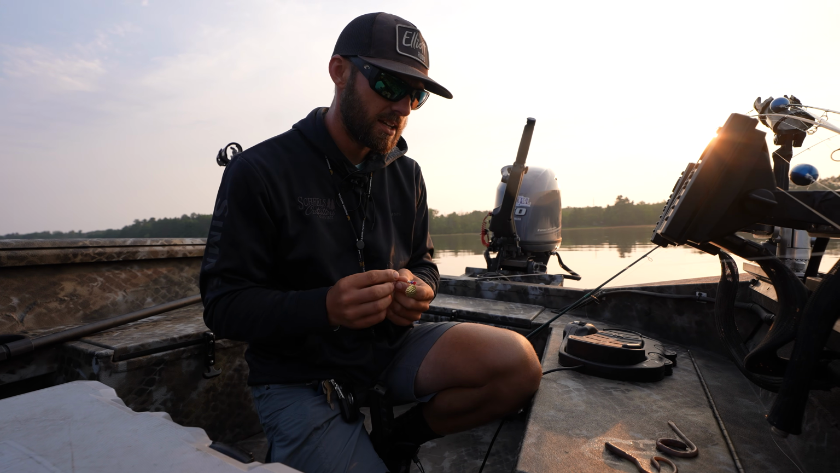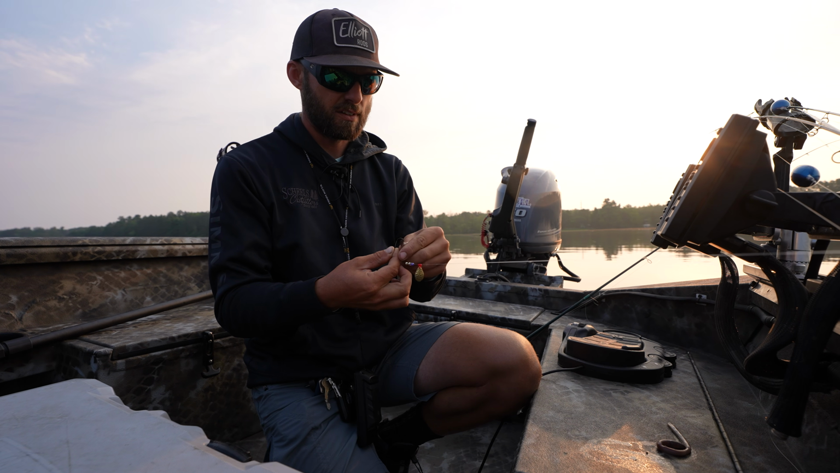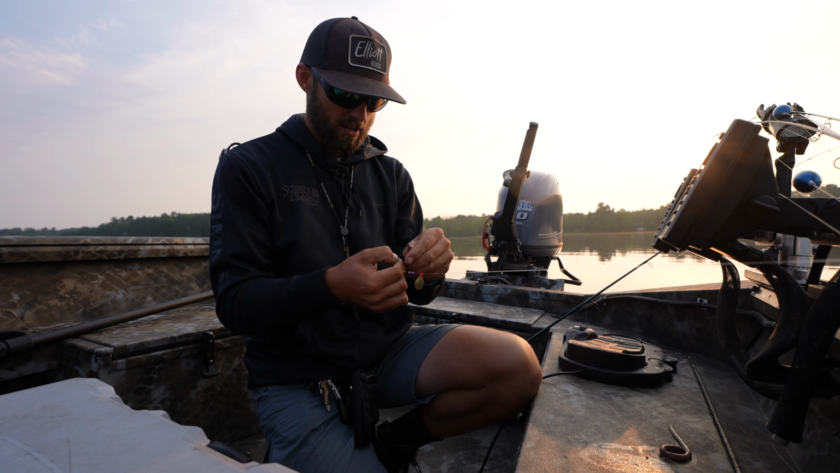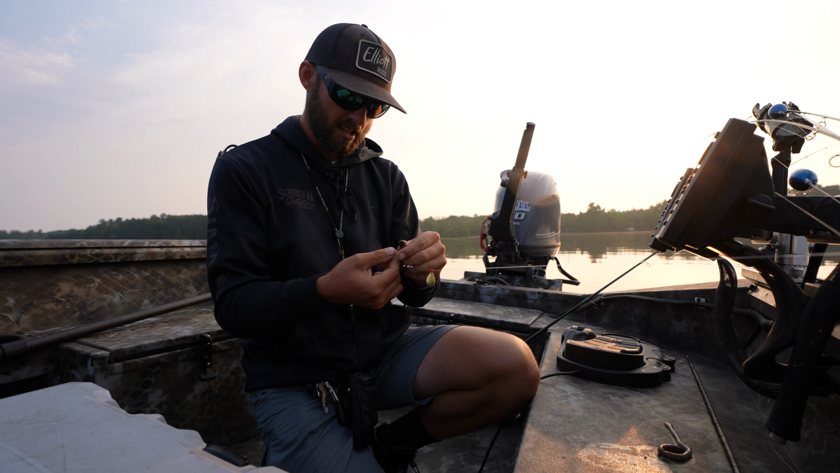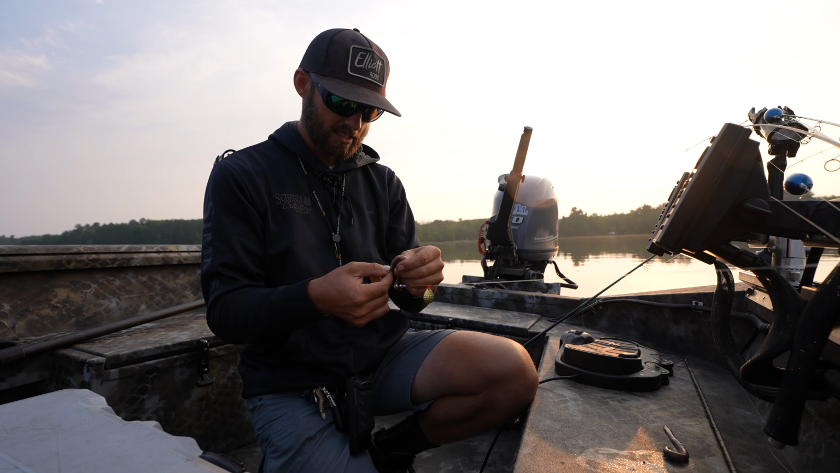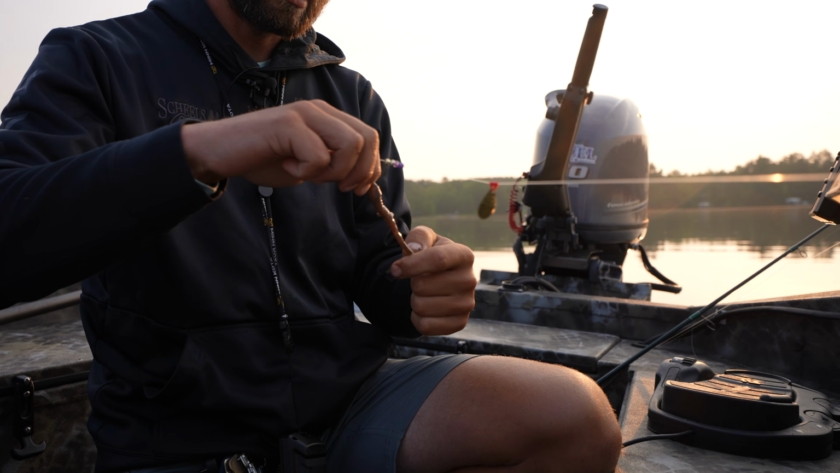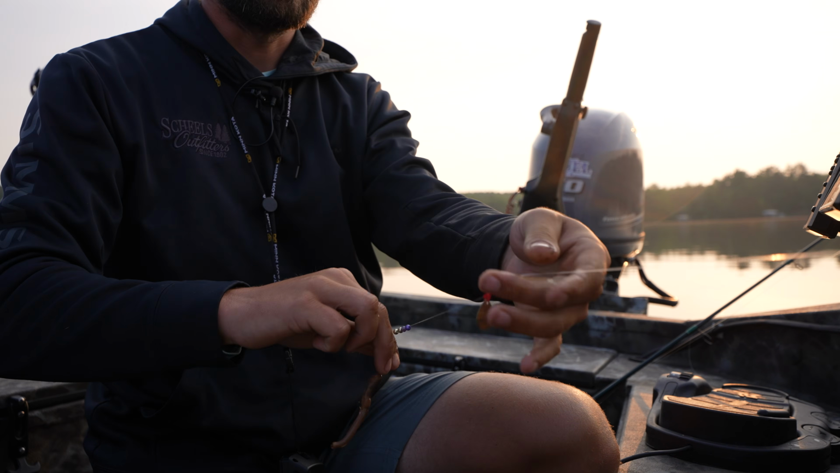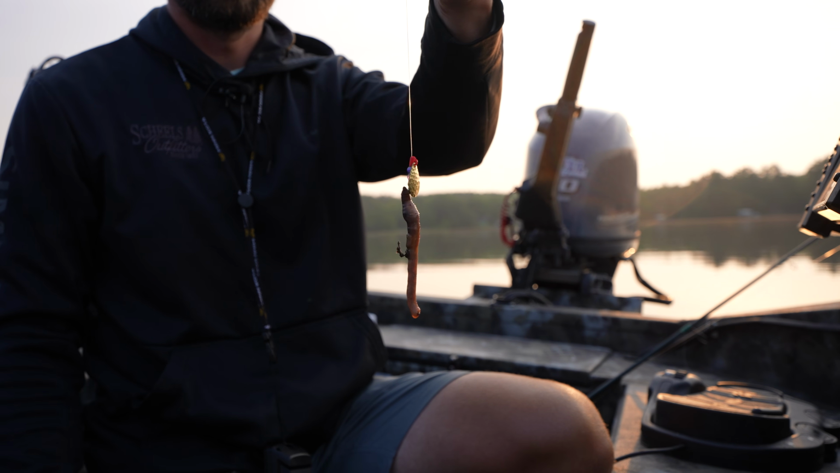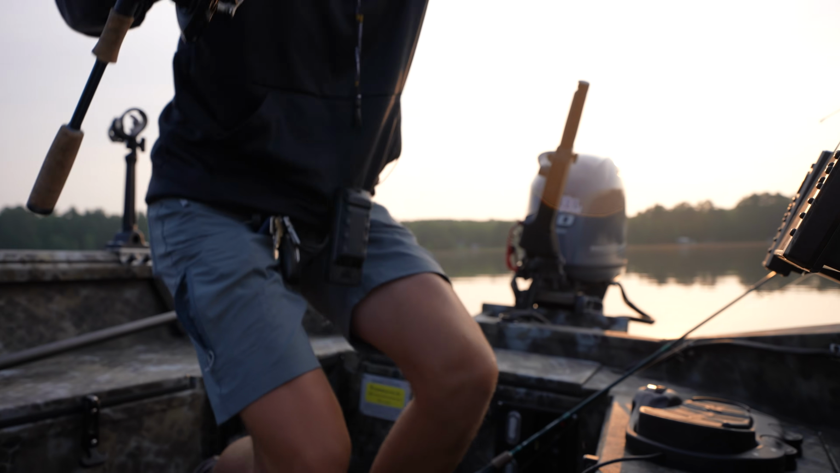So it could be a deep weed edge. It could be just a good flat in 15 to 22 feet of water. And what we're gonna do is one of my favorite techniques for fishing a lot of the small water. That is obviously the spinner rig. A lot of times I like pulling these on a spinning rod, which is what we're gonna do. And that is literally all there is to this little bait right here.